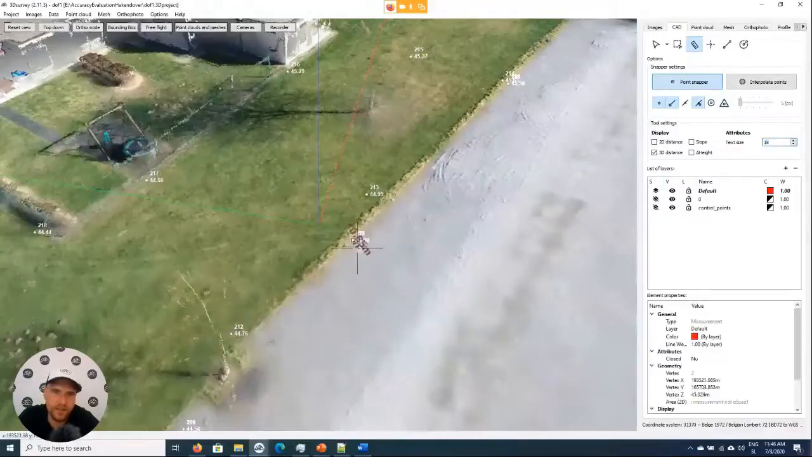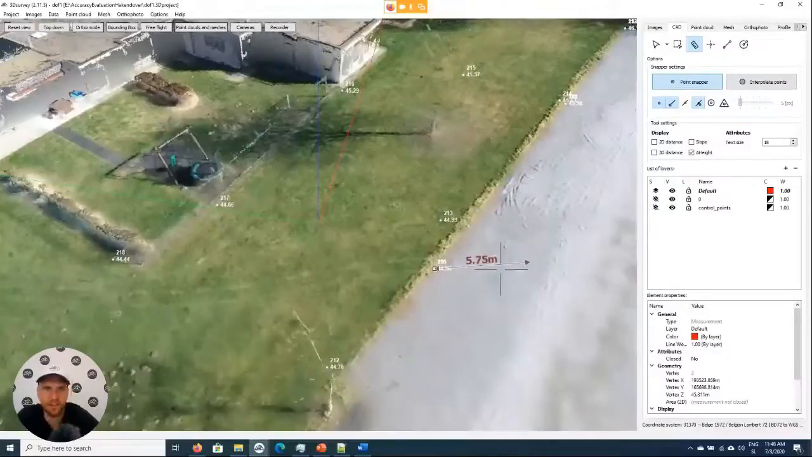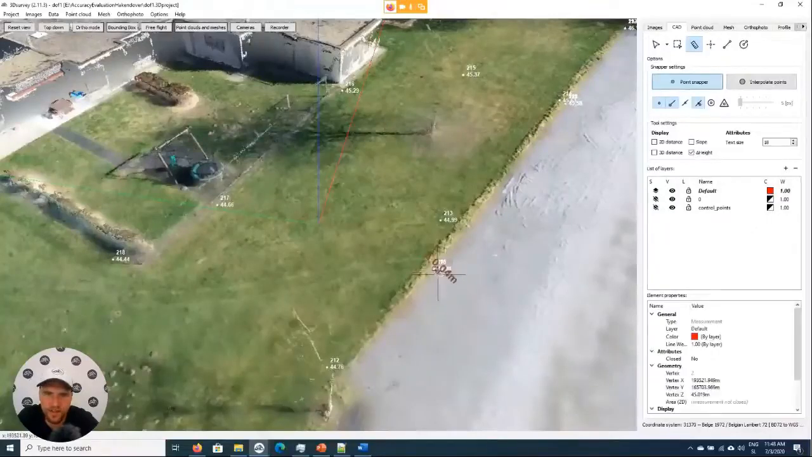Let's check this one. And we don't want 3D distance, we want delta height. So here we see around from 0 to, okay, no, I just have to repeat this because now it's still showing that one. Now it will be showing delta height. So this one is actually around 2 to 3 centimeters.